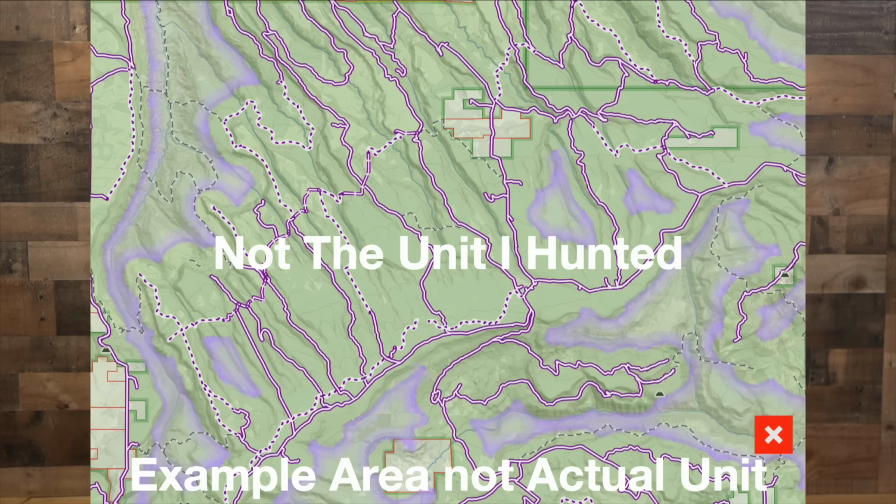I set some strict rules for this research. No flying over private property, no flying over houses, and absolutely not using this technology in a unit that I was hunting in or had a tag for. This was pure research, helped make me a better hunter through understanding, not through technological advantage in the field.